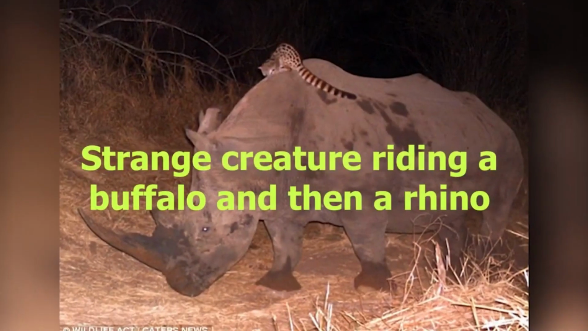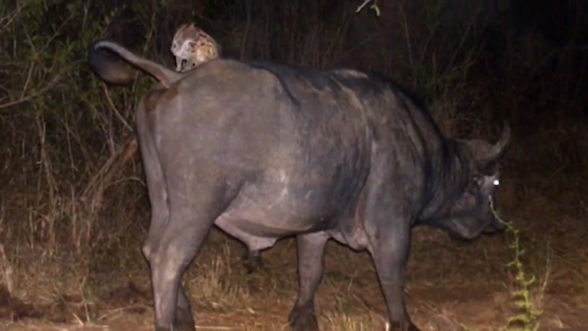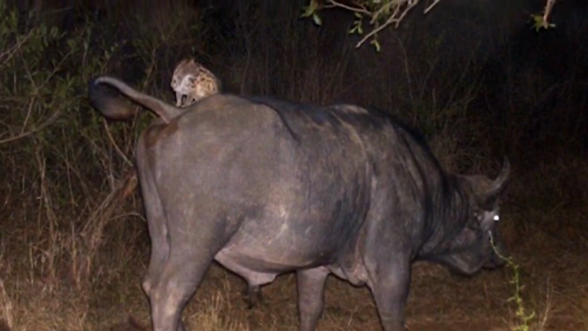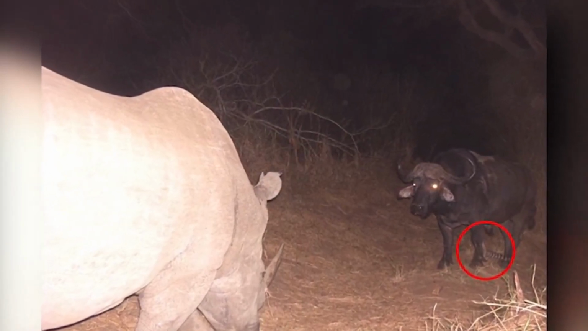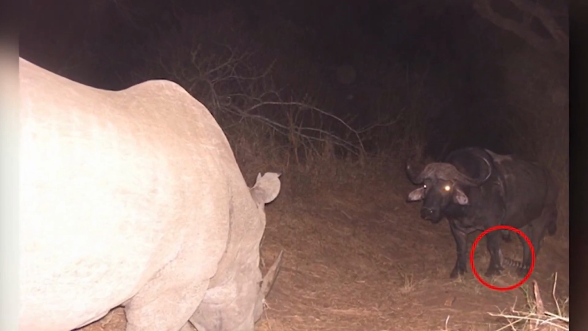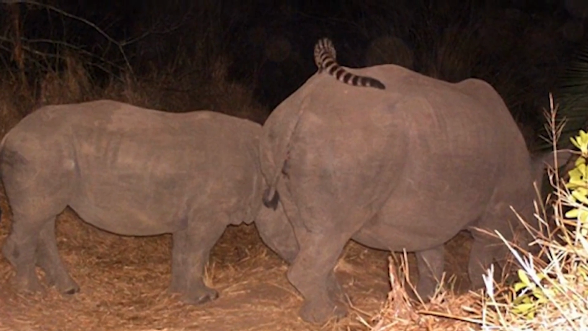Next is a strange creature riding a buffalo and then a rhino. A hidden camera trap captured an unusual moment when a wild genet that resembled a cat rode on some of Africa's largest animals. The creature was spotted riding on both a rhino and a buffalo. Although no one knew for certain, it was suspected that it was waiting for the animals to scare up little prey before pouncing. Something incredible happened in South Africa's Hluhluwe-Imfolozi Park.